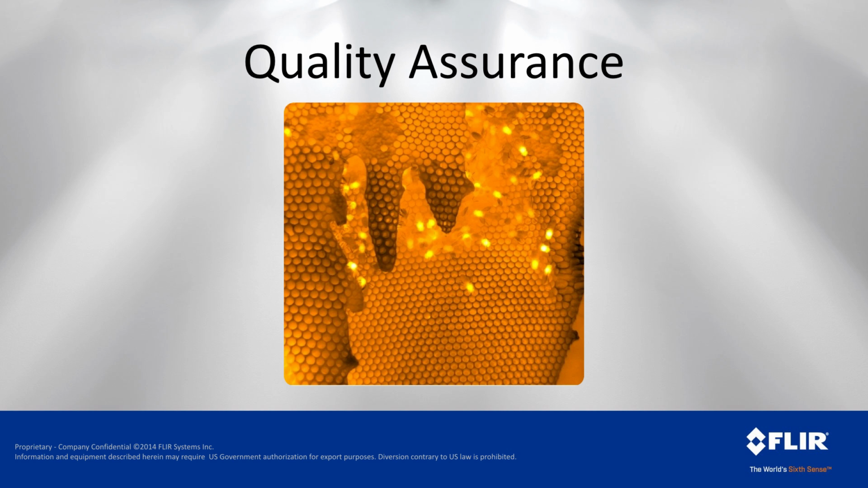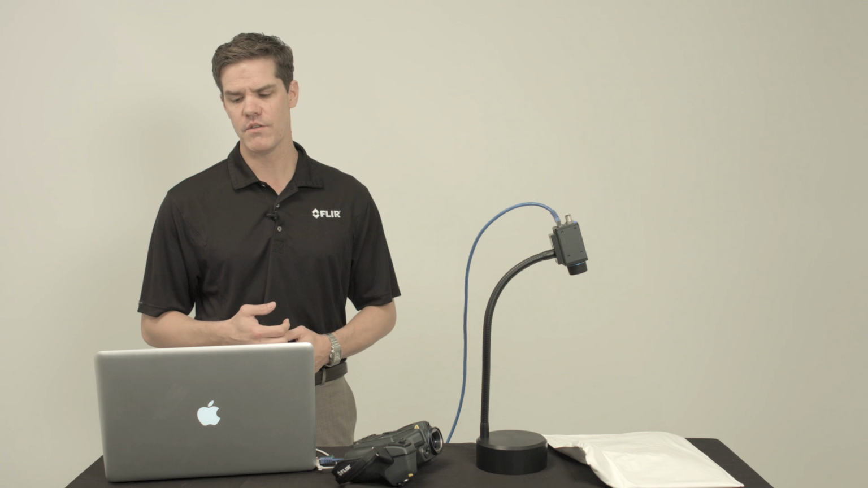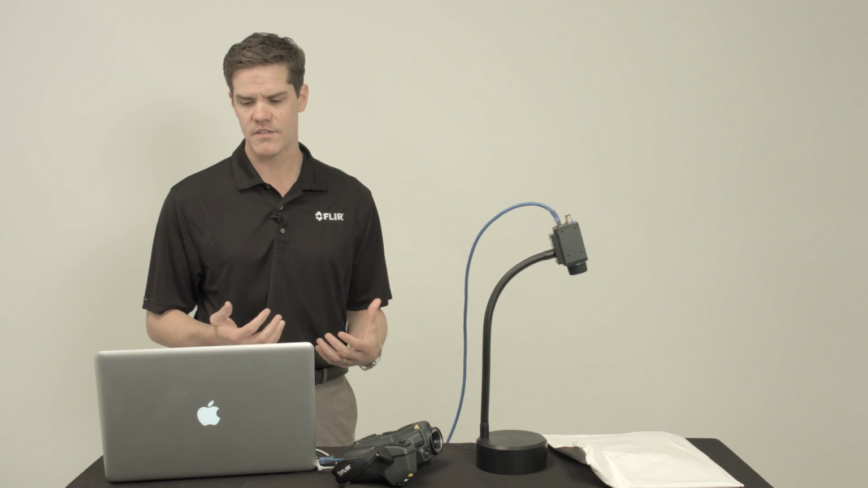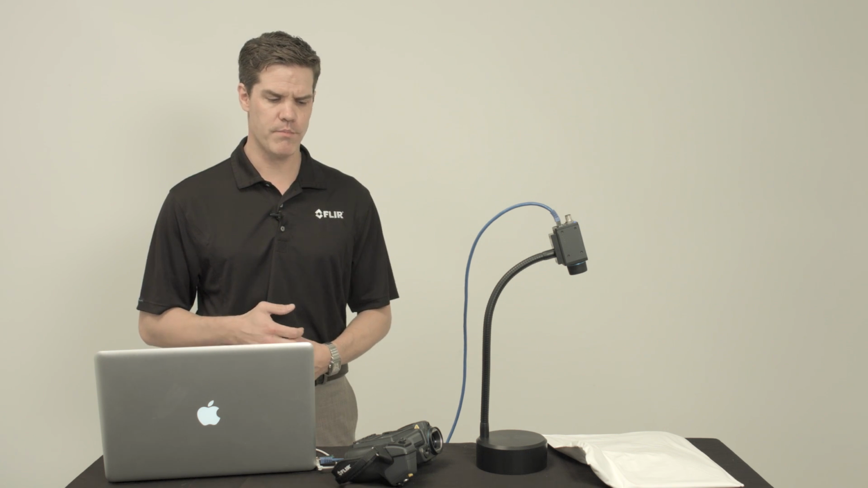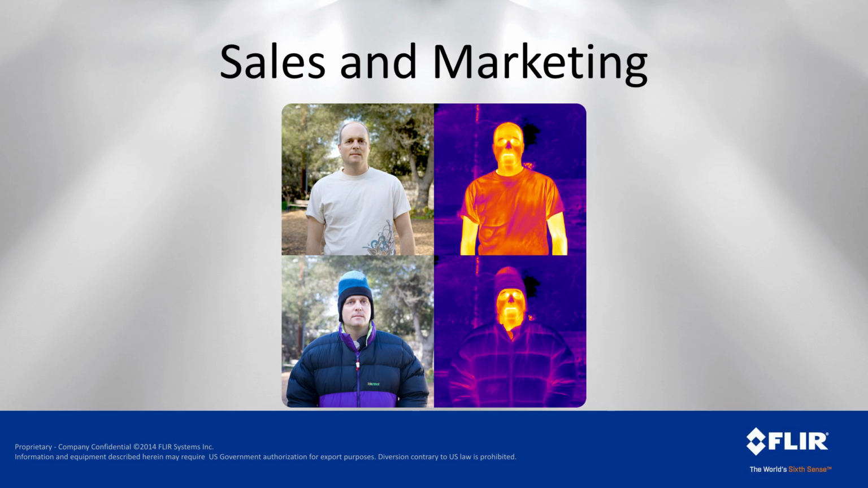When it ends up at its final location, they want to make sure that the temperature is near that same scale to ensure again that there's the same quality or number of live bees in the colony when they shipped it as when it actually arrived at the location. Very innovative application, and one you normally wouldn't think of when you think about thermal measurement or benchtop test kits, but definitely one where the thermal benchtop test kit offered advantages for quality assurance.